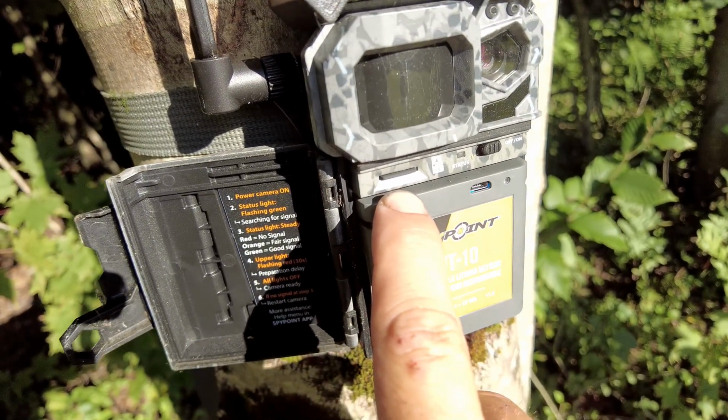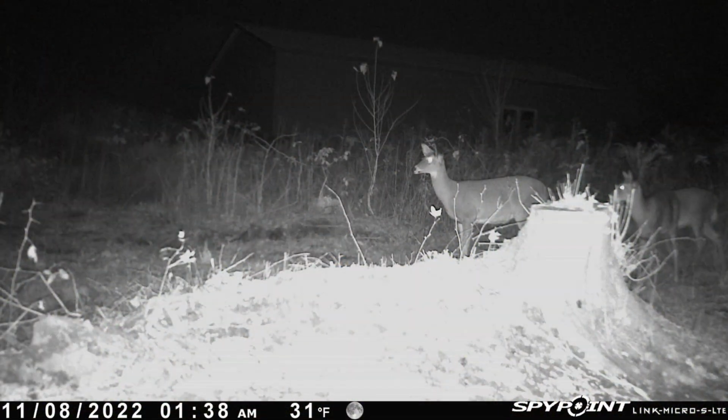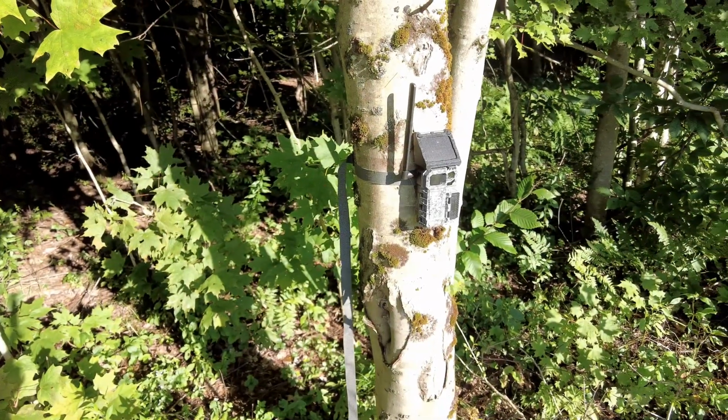It's got an SD card slot right there. It's got a status light, on, off. It works great at night. It works great during the day. Closes shut, waterproof, good to go. And we've relied on these cameras for a number of years at this point.